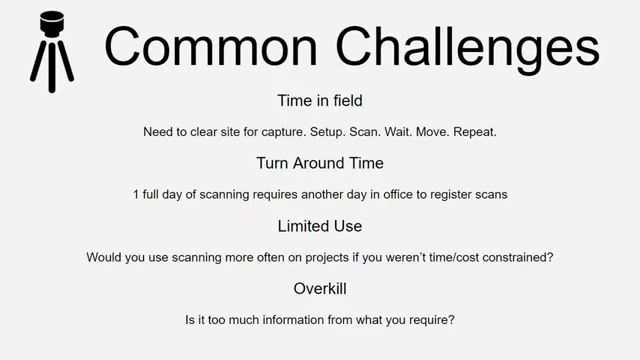Sometimes we see limited use because of the slow speed or the all-around effort to capture terrestrial scans. Sometimes people just skip them. They say, it's not quite worth it to bring it out on this project because of the time or cost. Another aspect is overkill. If you just need good context or a good layout of a facility, capturing everything at sub-millimeter accuracy might not be within the scope of your project. So if you are a company that works a lot with tripod systems, my question to you is, which of these challenges are most common in your business?